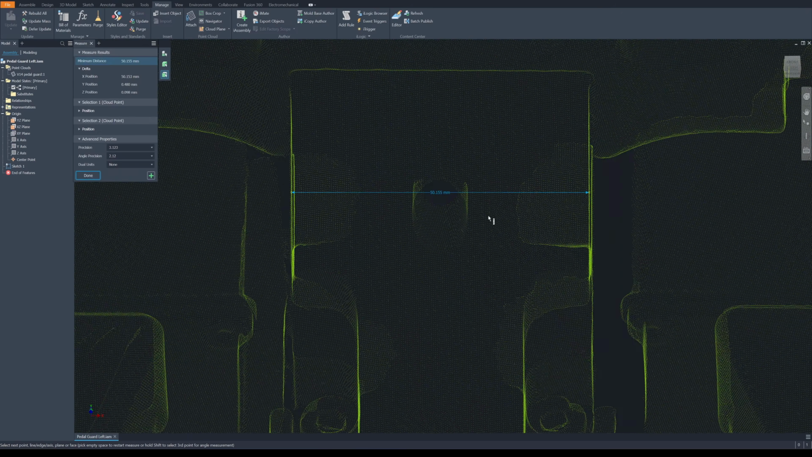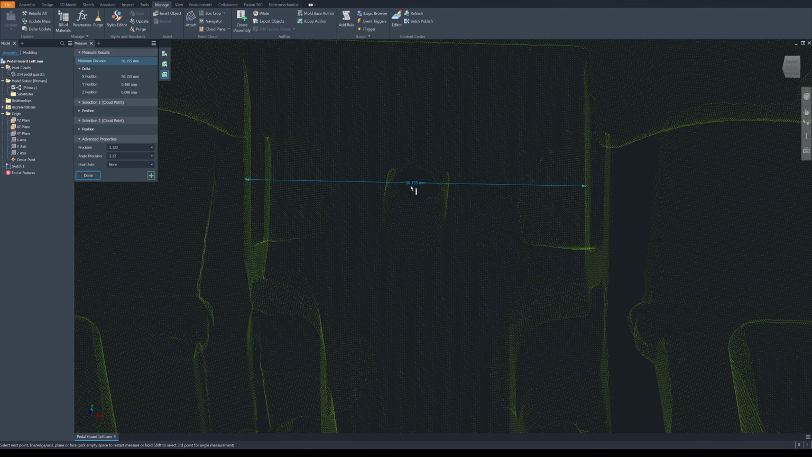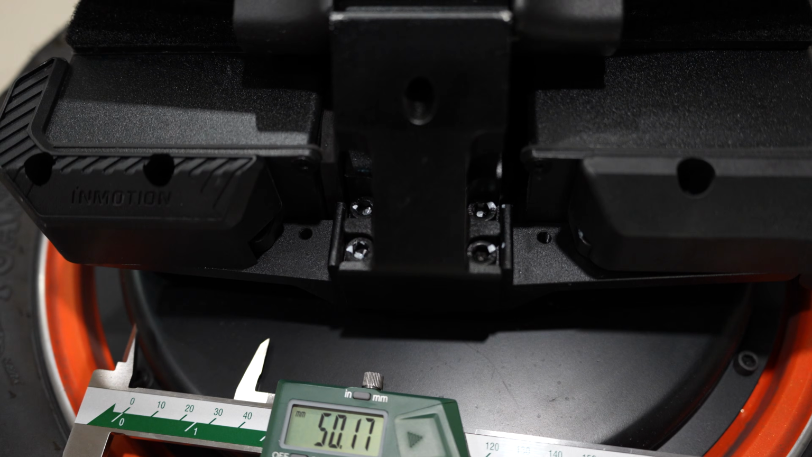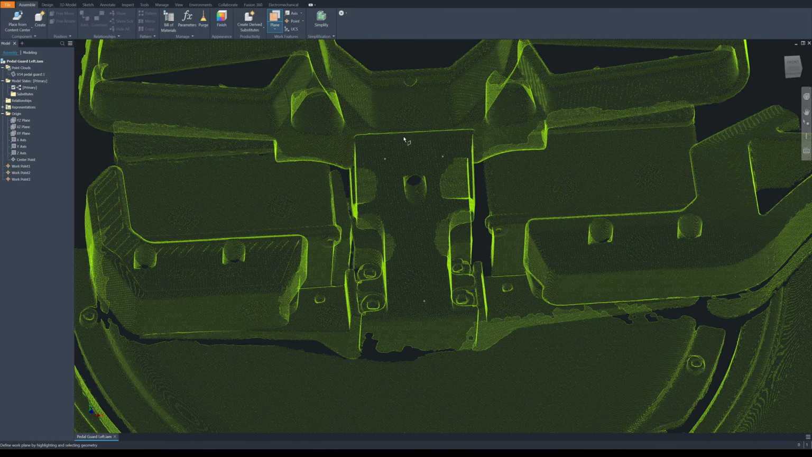And if I measure the dimension from this point to this point, it shows 50.155 millimeters. And what I measured with the caliper reads 50.17. So it's only a 15 micron accuracy error from my vernier caliper. This is a very accurate scan.